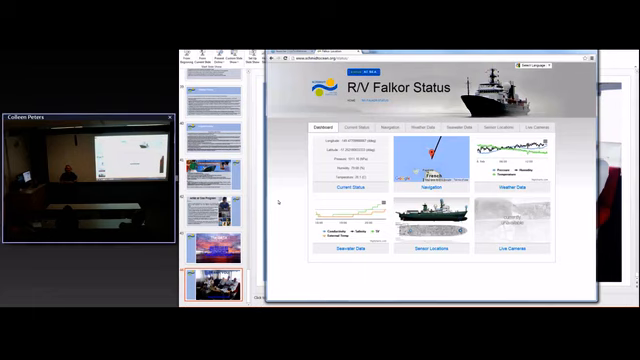What kind of depth capabilities are you going to have? The first vehicle is going to be 4,000 meters, either 4,000 or 4,500, and then the second vehicle they'd like to do 6,000, and the third vehicle they'd like to do full ocean depth. So it'll be done kind of in stages.